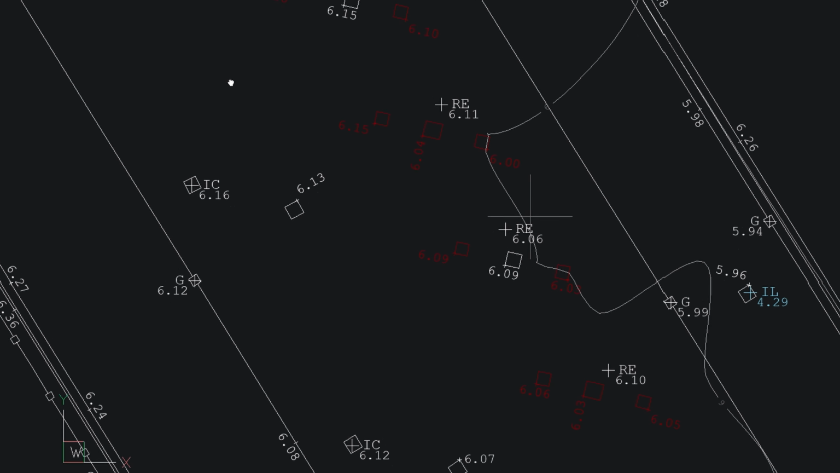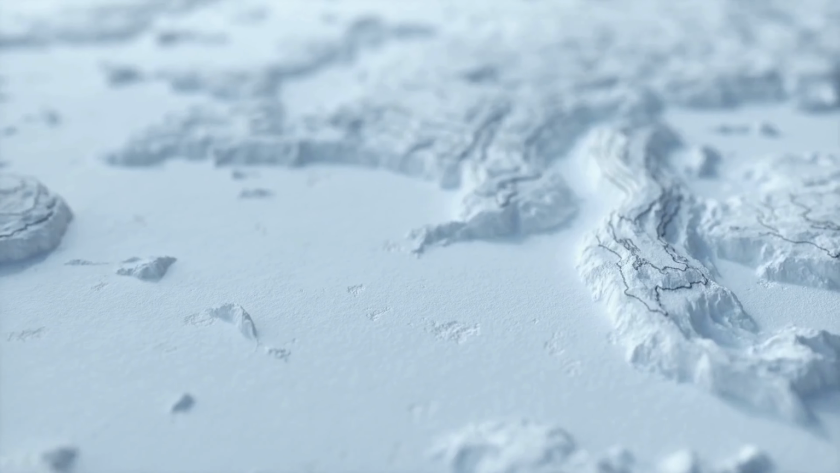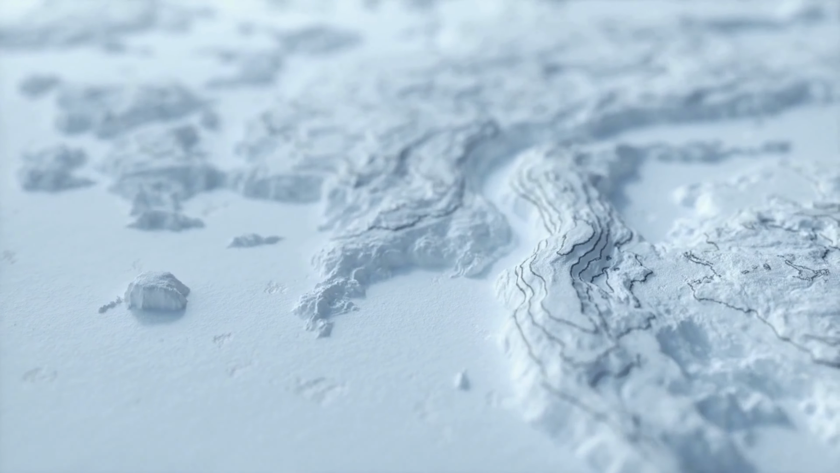But even clean contours are not enough, because the client might say, can you add the fences, manholes, tree lines, buildings, and structures? They are not just looking for shape, they are looking for a finished topographical plan. Contours don't show structures or surface features, and without those, the drawing is still not complete.